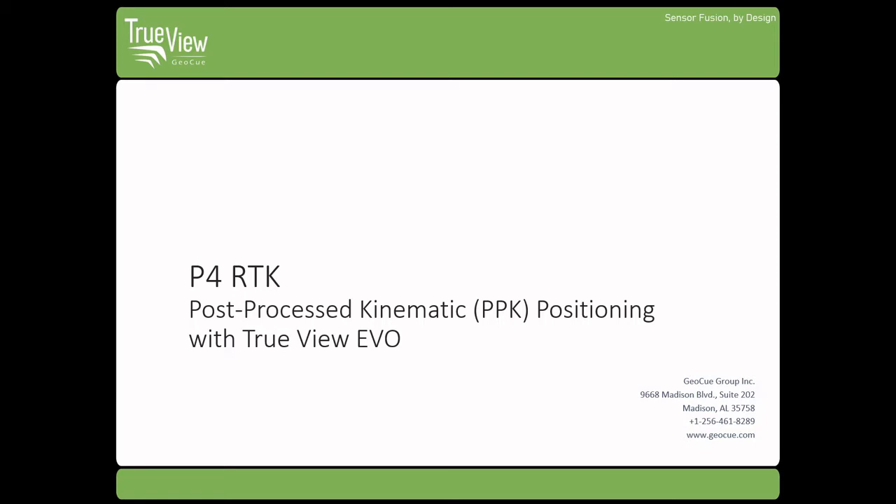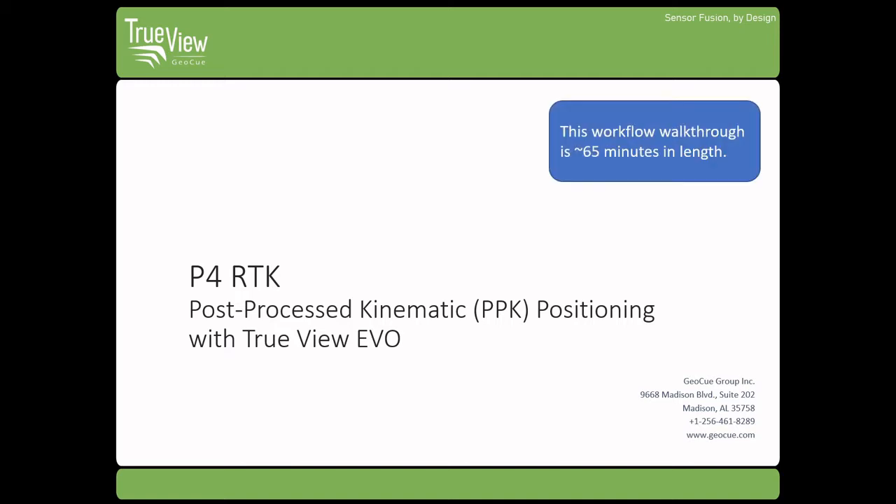Welcome to our online walkthrough of the Post-Process Kinematic (PPK) positioning workflow in True View EVO for the DJI Phantom 4 RTK. This walkthrough will take about 65 minutes in length as we go into some detail on the different steps in the data processing.